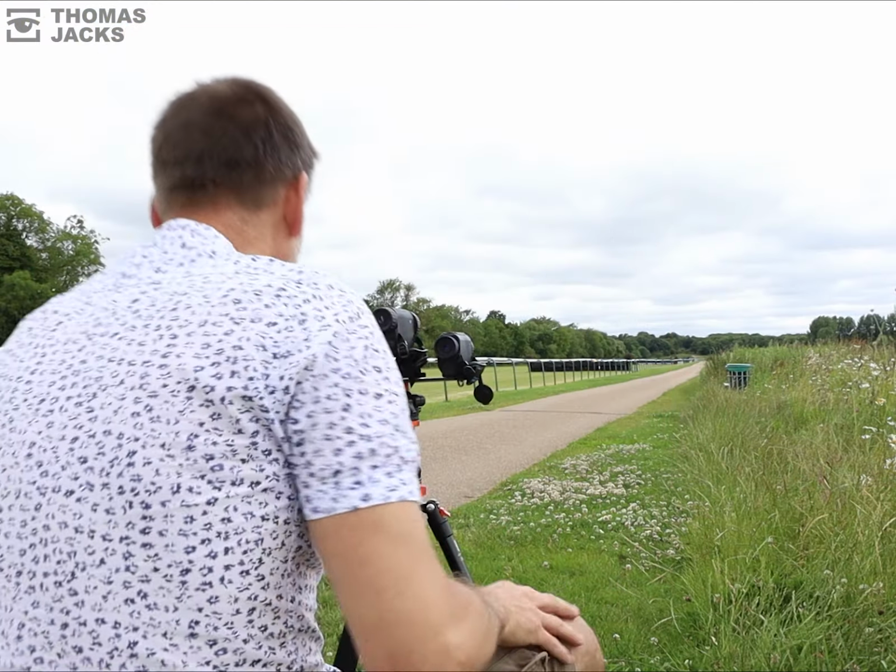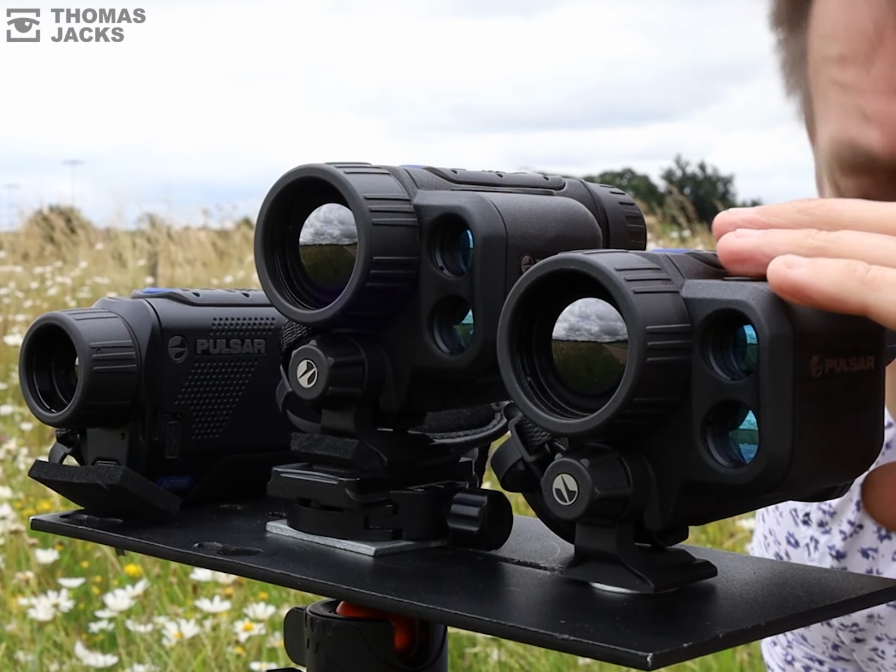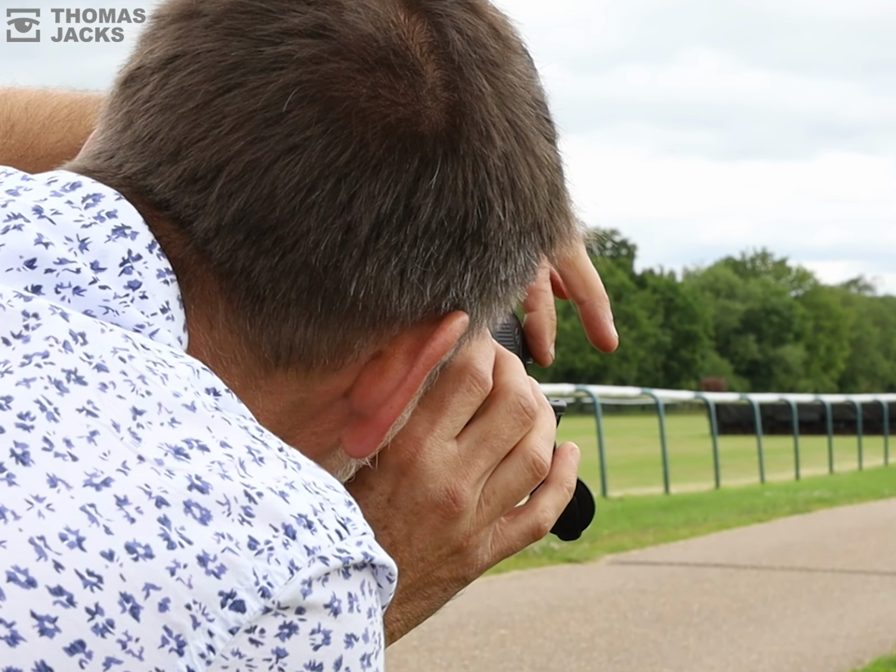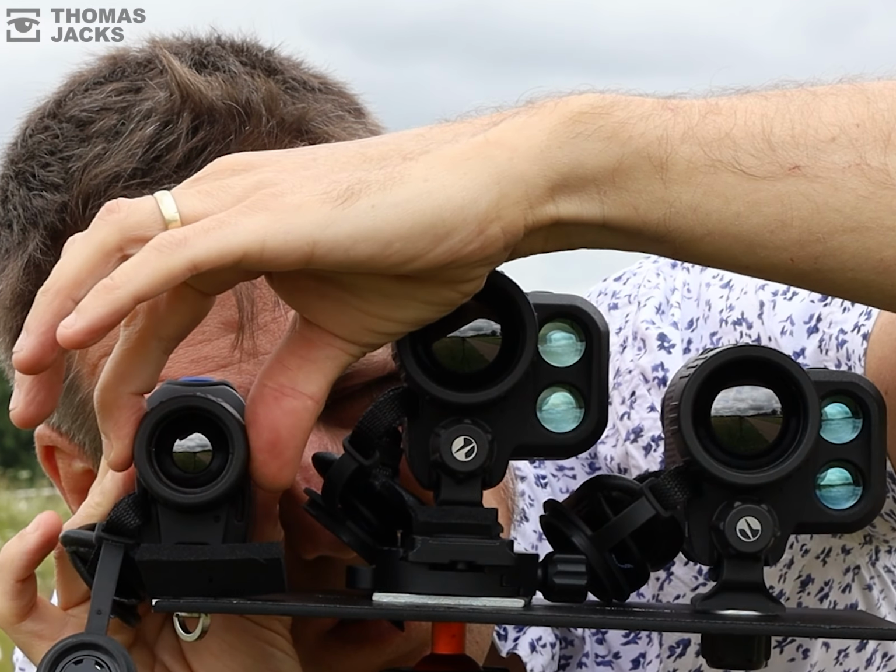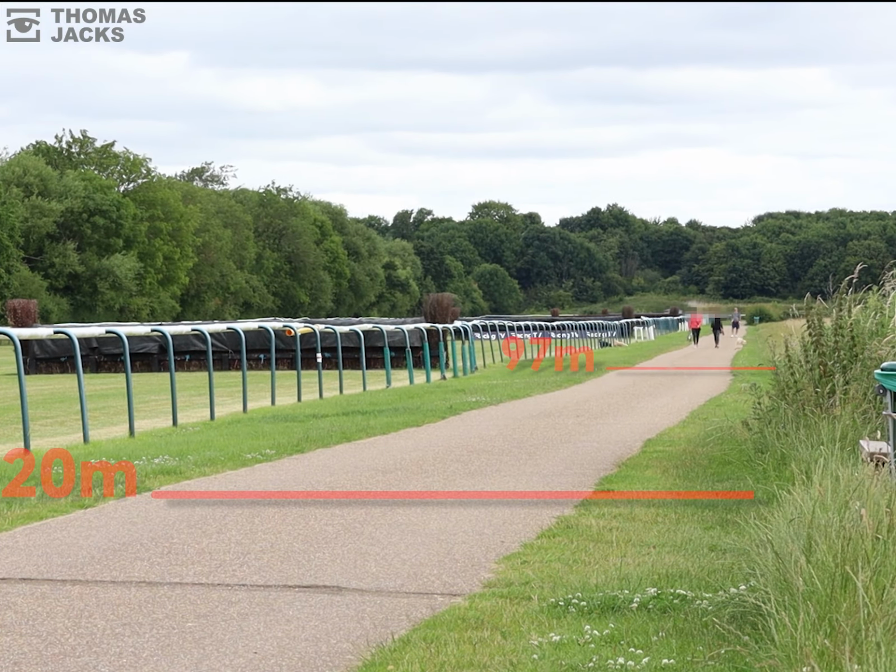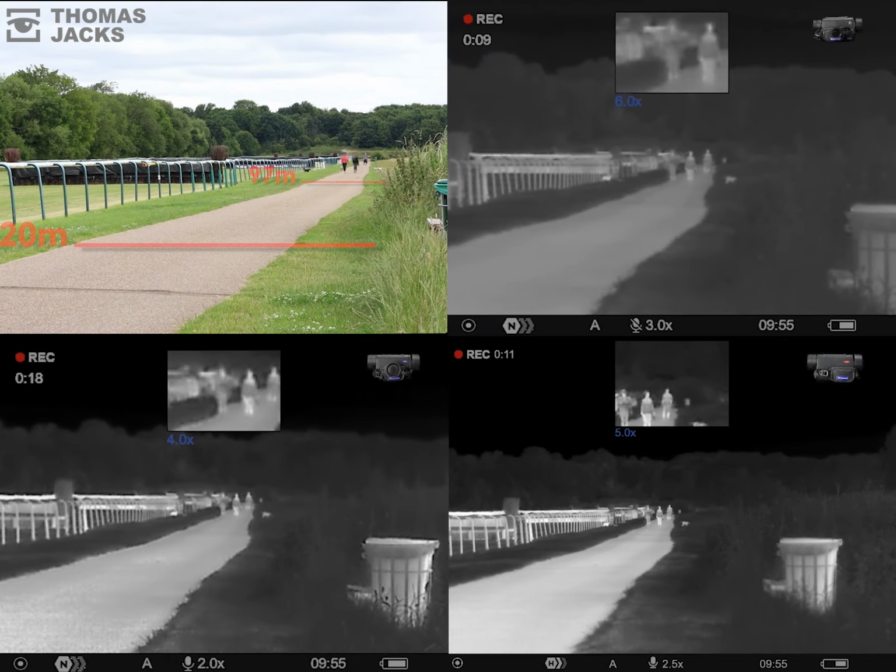From here, I'll set each Axion to record exactly the same scene under the same conditions. They're all set to white hot with identical brightness and contrast for a genuine comparison, and I'll do my best to reposition and refocus the three Axions and my camera to follow the action. But I've recorded a few passes in case anything momentarily goes off-piste, and to help you gauge where things are when you think they're identifiable, I've added a couple of distance markers. So release the hounds and on with the MEGATEST.